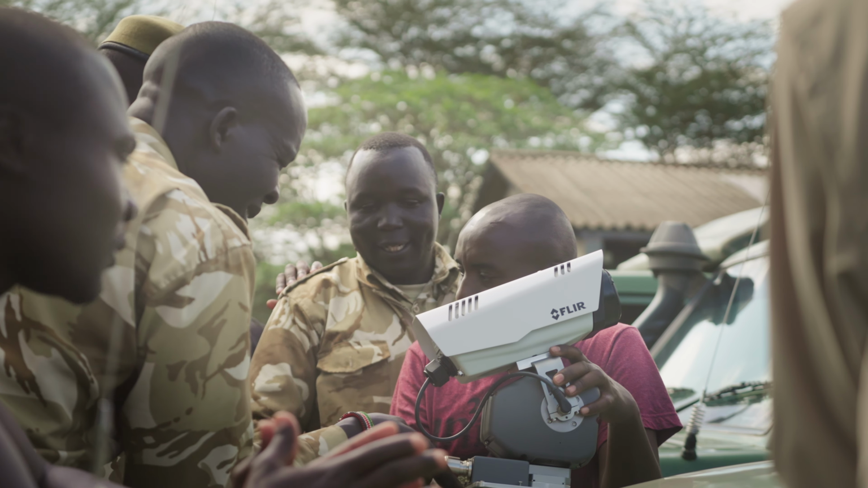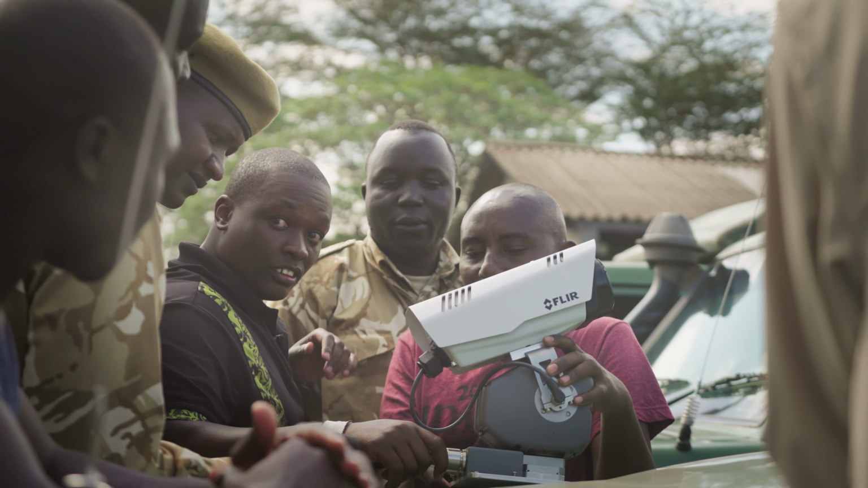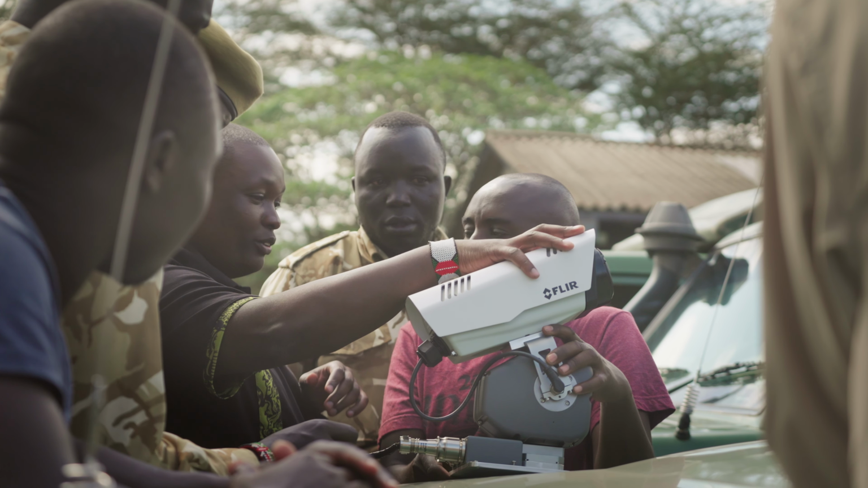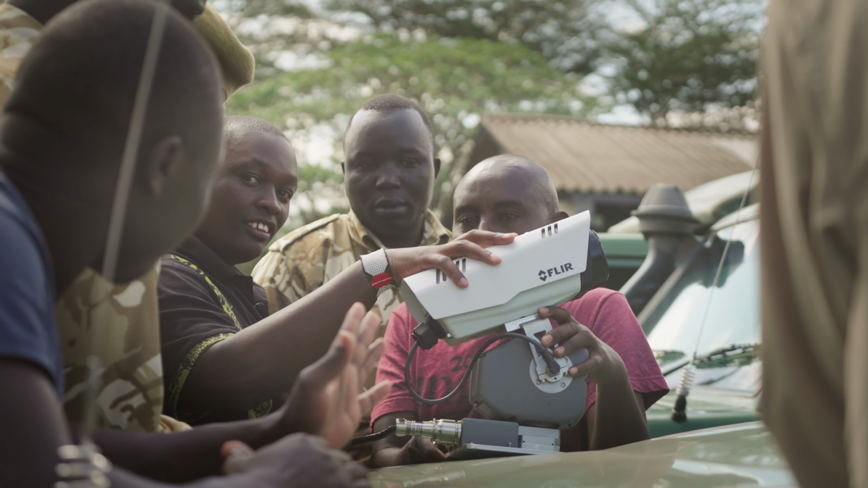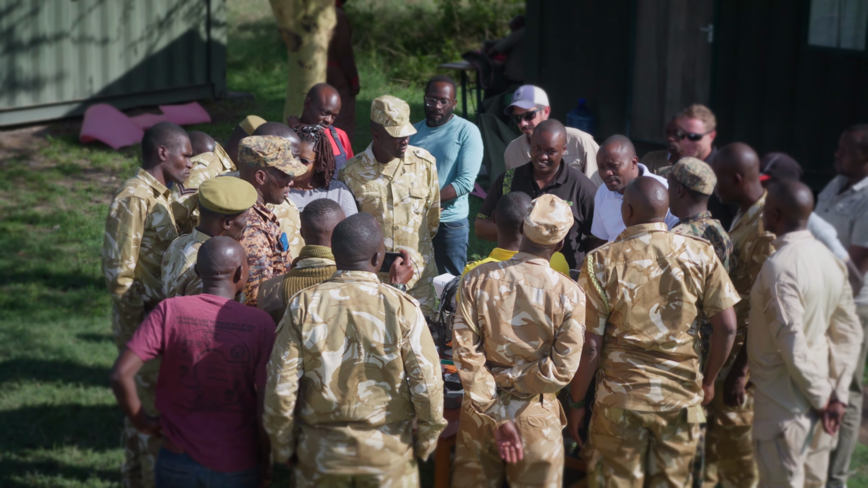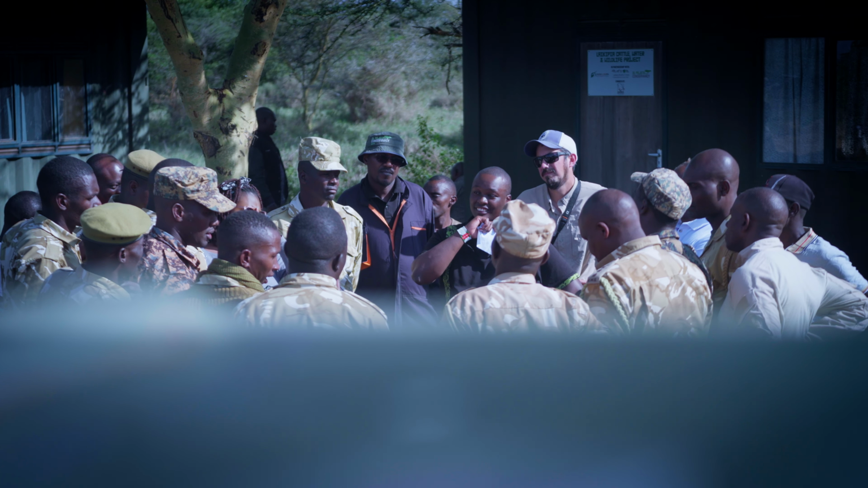We've learned a lot from Olpejeta, and we had to come and take some knowledge from them to see what it is that they have done, that the number of intrusions and other human activities have reduced. And the answer was obvious: use of technology. And we embrace it as Kenya Wildlife Service solely. And I want to assure you that this year, we are going zero poaching. Yes.